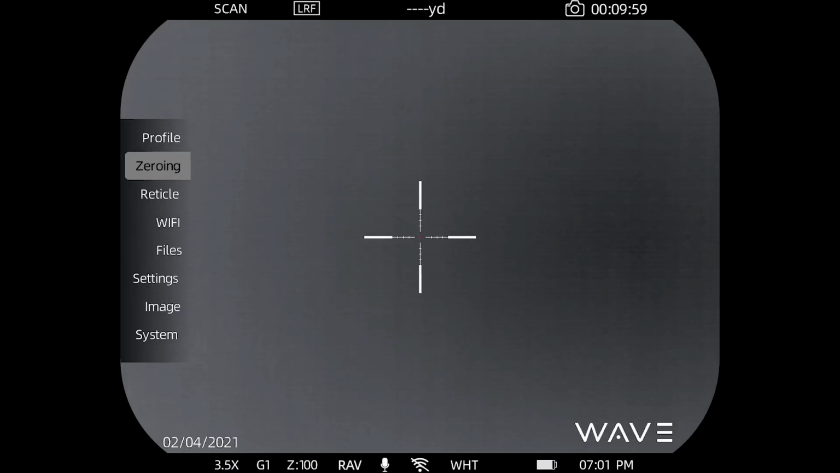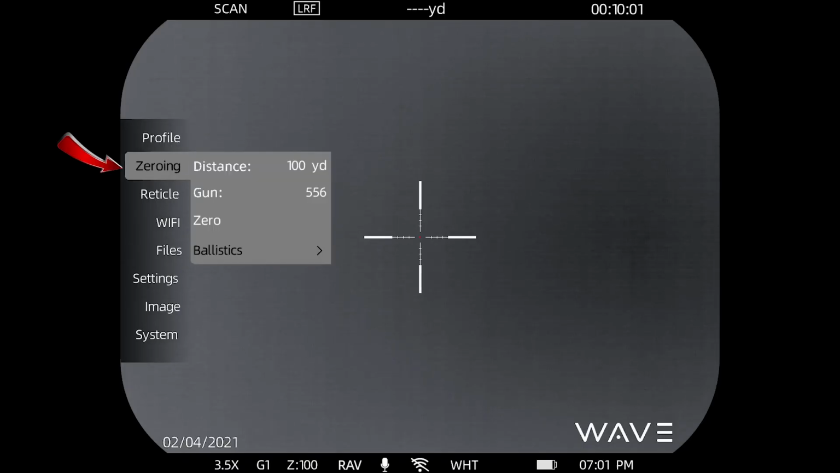Go down to the zeroing function. We'll enter that. And the first one that comes up is your distance. Now, a quick press, and up come the adjustment arrows, and you can set a zero for whatever you like. If you want 25 yards, 50 yards, the default is 100. We just put it at 100 because in America, that's kind of the starting point for most folks.